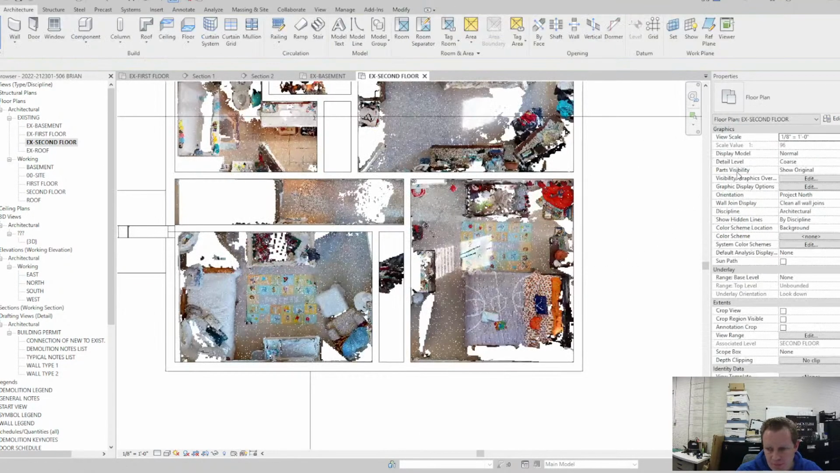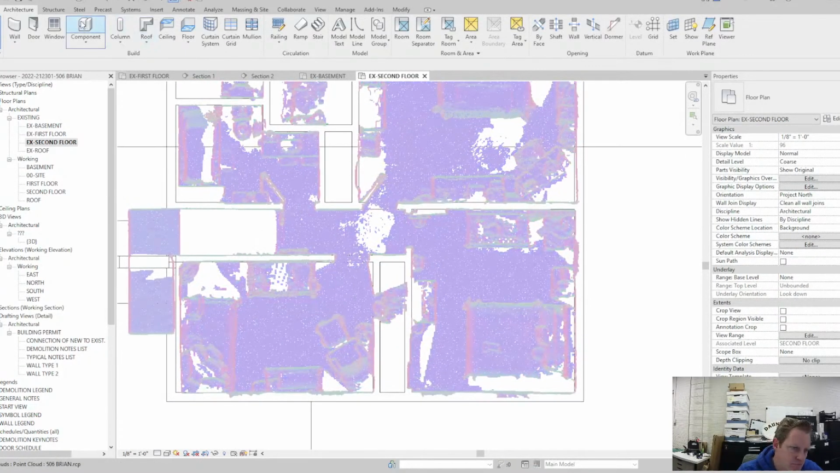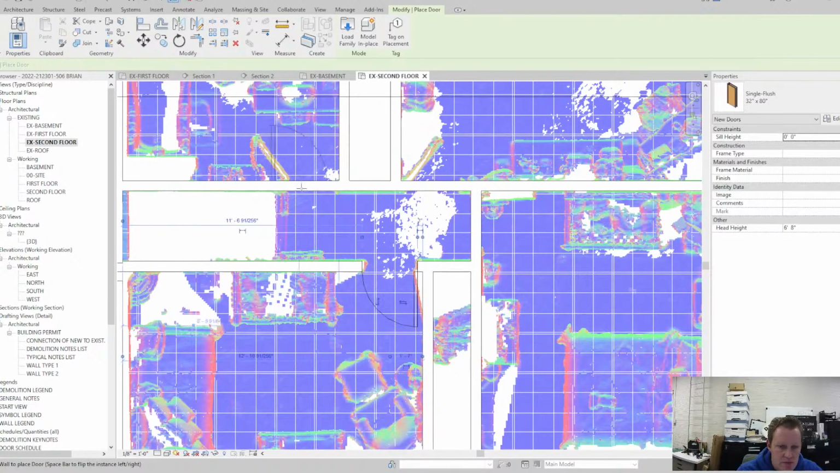Fortunately, you can't change these settings. I guess I could have a template that does this, but anyway, it only takes a second to do it. Door.